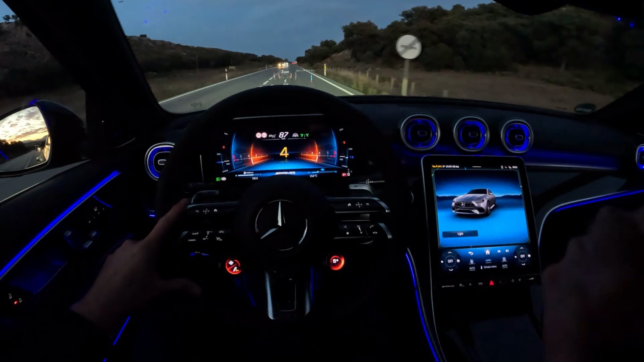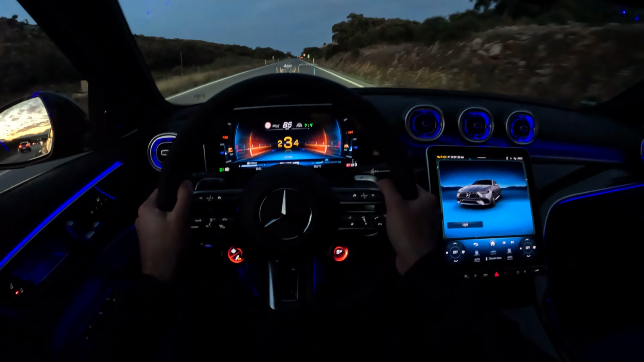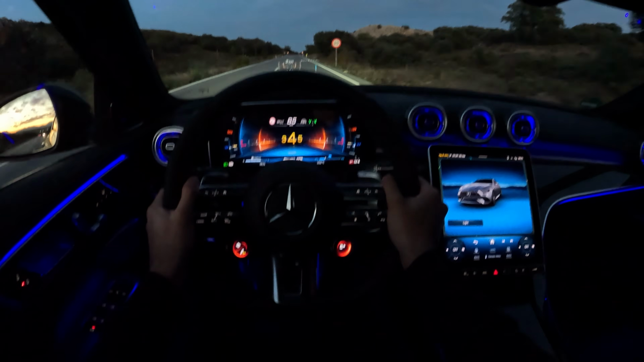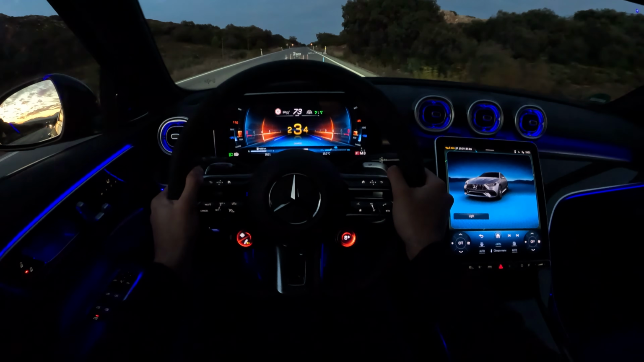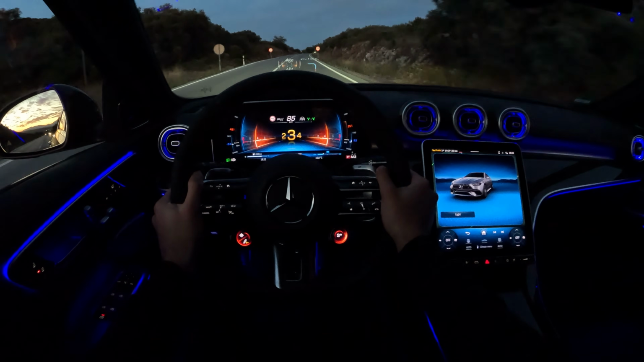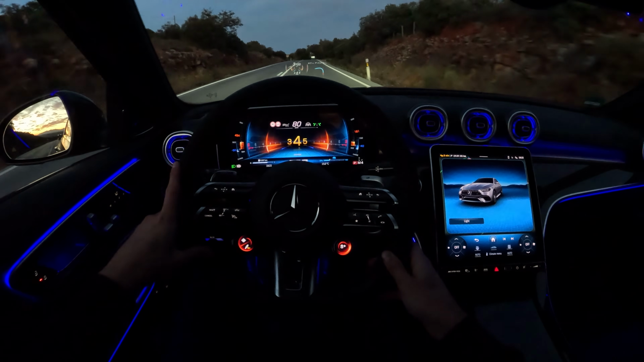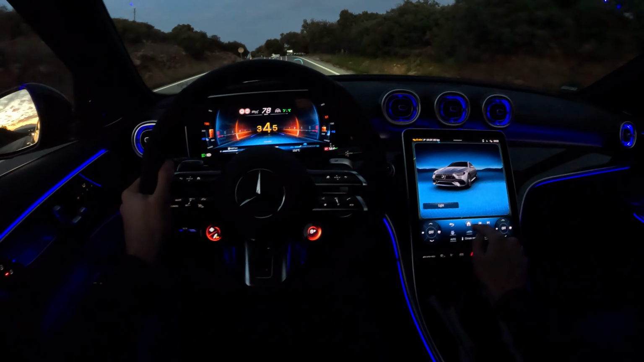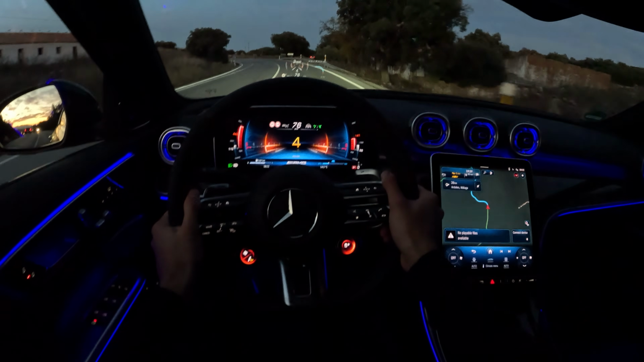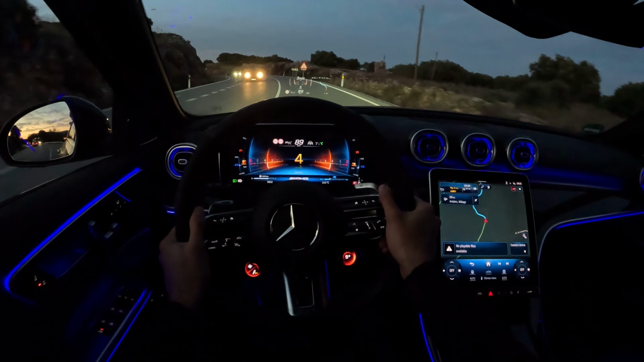And it drives even better than the C43. Unfortunately, we don't have that much sound. Downshift. No, I'm sorry, no sound at all. It's a bit disappointing, but performance-wise, this thing is so impressive. I didn't expect that, I'm honest with you. I really did not expect this. Oh, it drives so well.